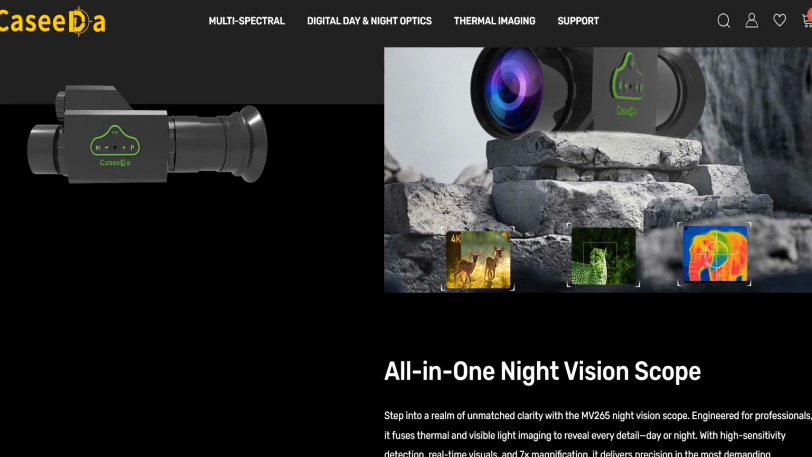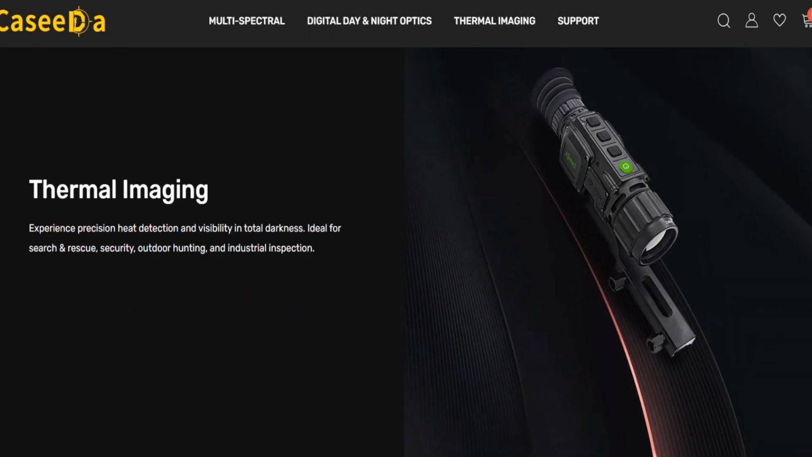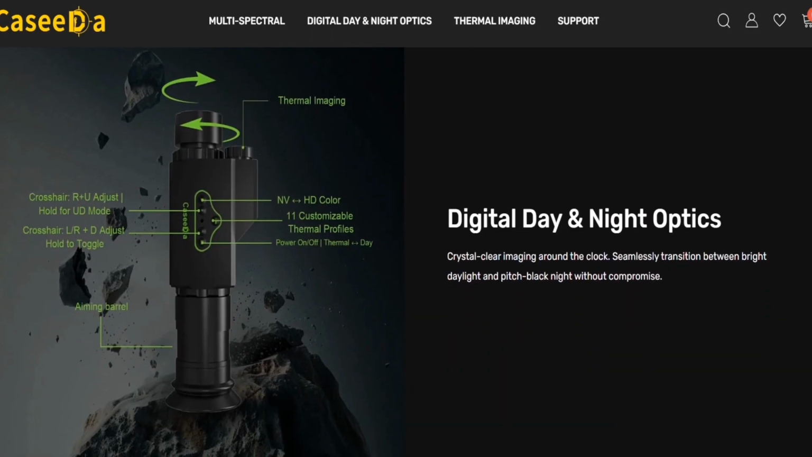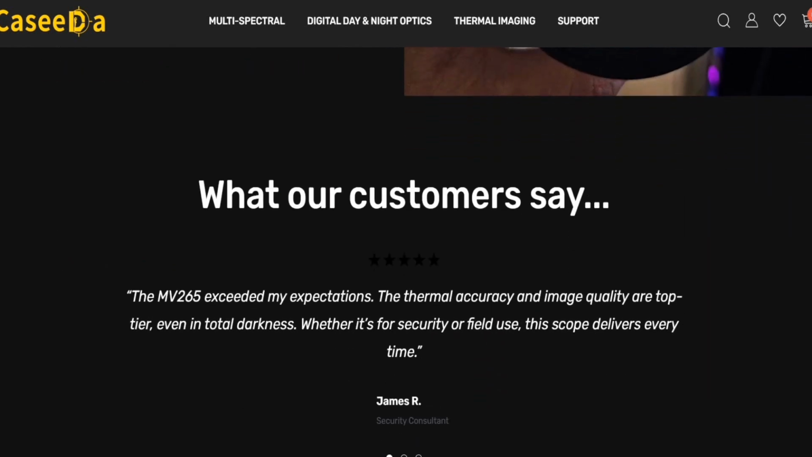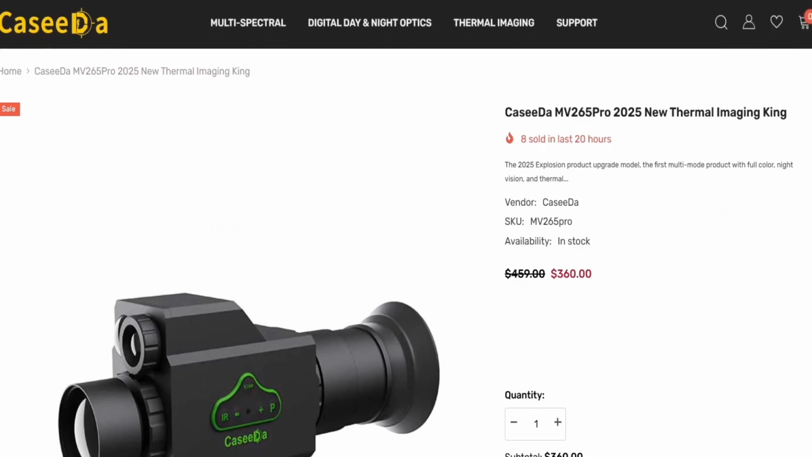their MV265 Pro. Now, what intrigued me about the unit was it's advertised as being a 3-in-1 unit: thermal imaging, night vision and a day mode. So we have a lot to get through. Let's get cracking. Now, I gotta admit, thermal imaging, to me, I'm very new to it.